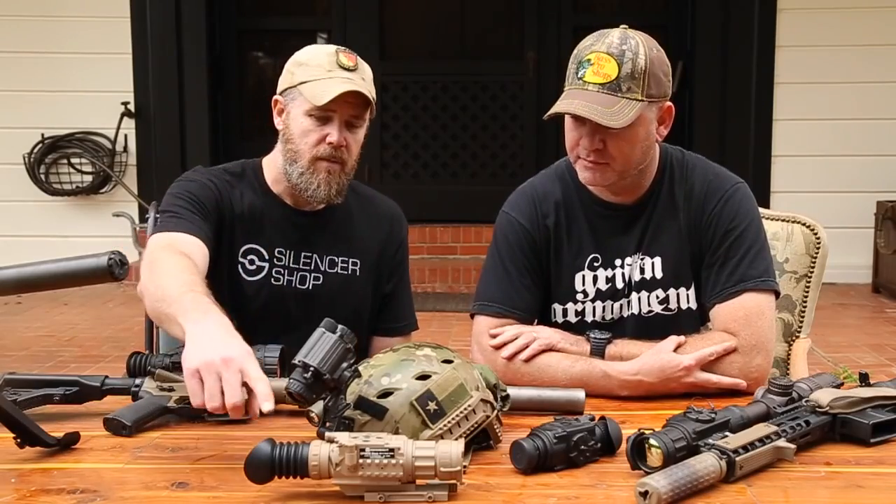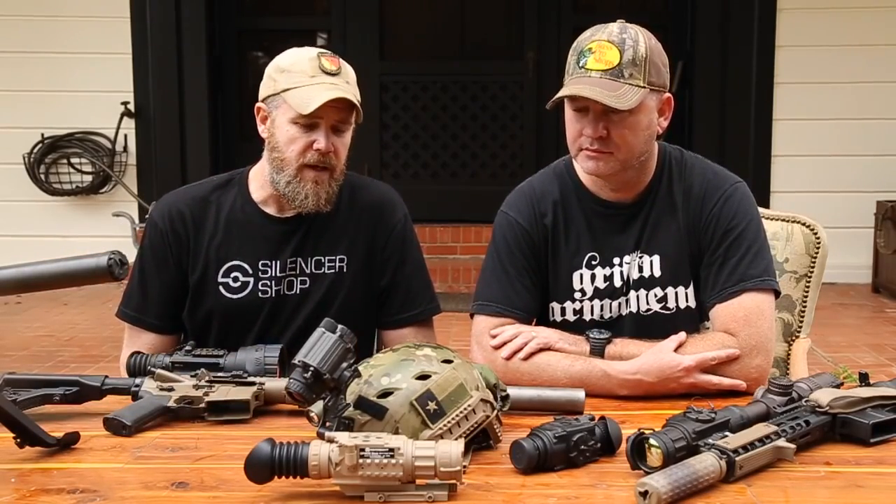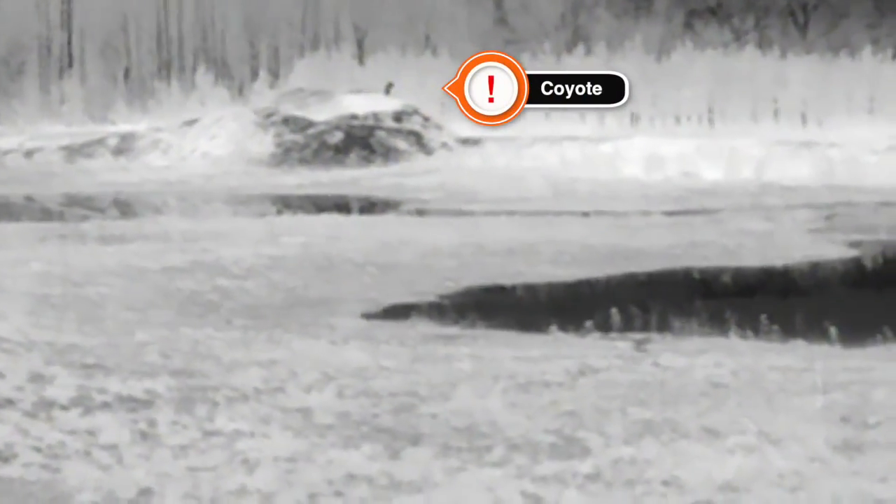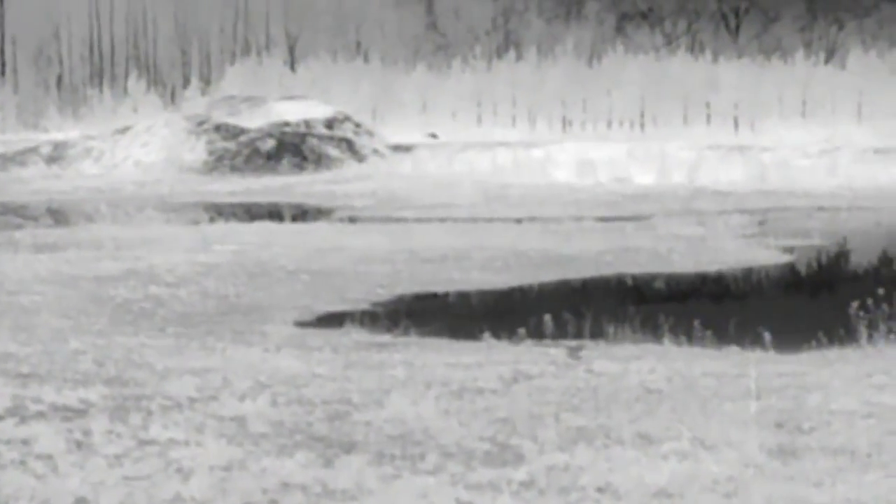I've been playing with my Zeus op mod for about a year now, and I've really become a big believer in thermal. And the resolution on these things is so good that you can actually see bullet holes in paper when you're sighting the gun in. Oh yes. But they also can be a little bit finicky with regards to the environment. So if you're out after a fresh rain, it kind of levels out the temperature, and you lose some of that detail. But on a hot summer night, you can see leaves and blades of grass and the hair on the pigs, right? Oh, yes.